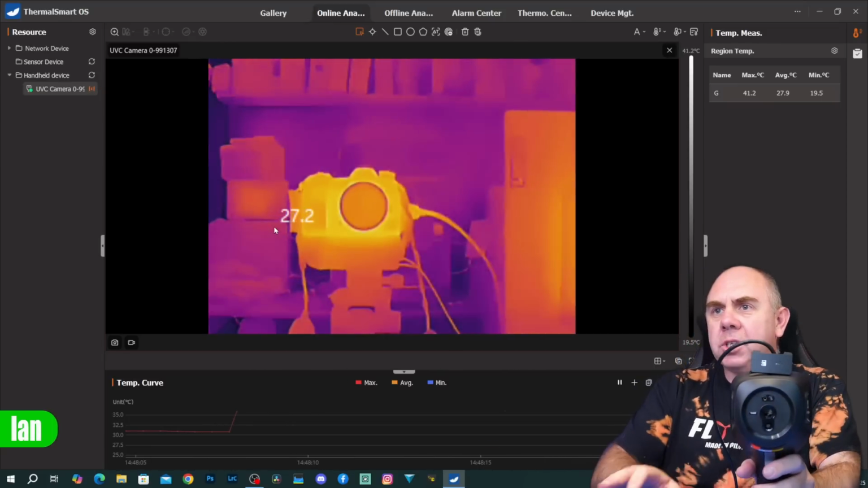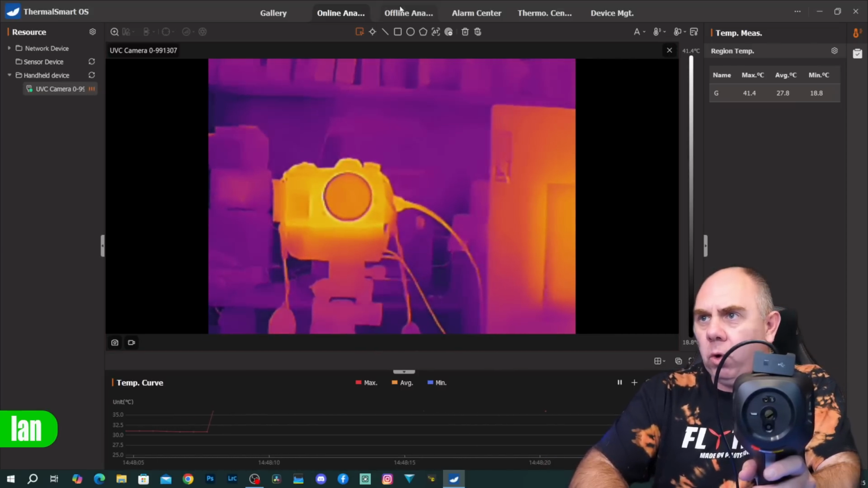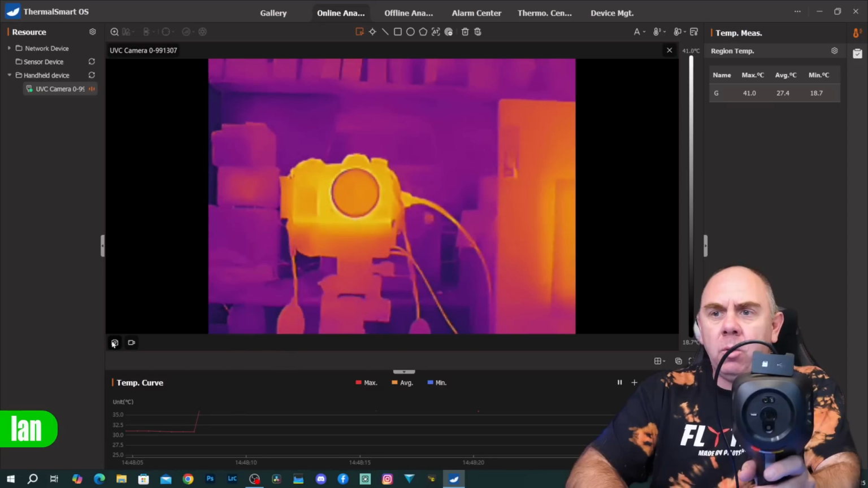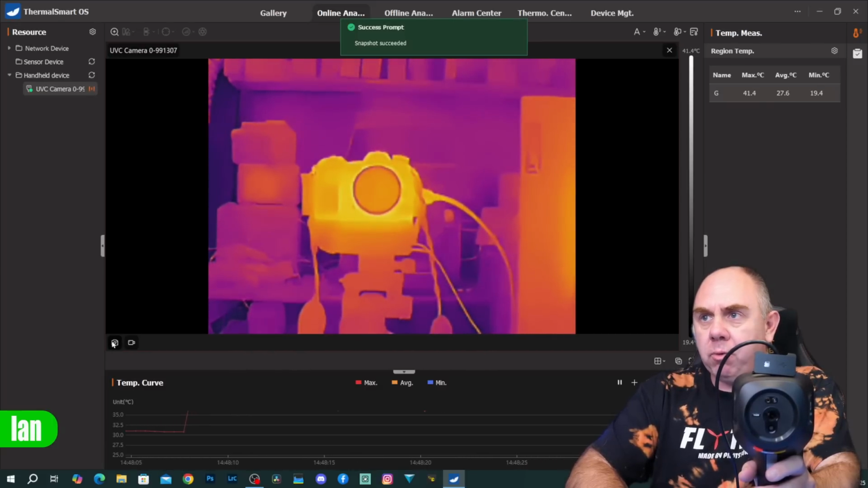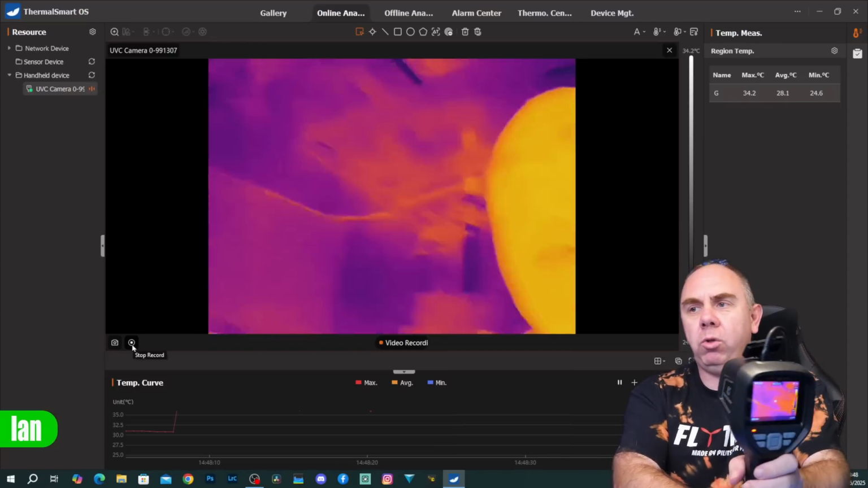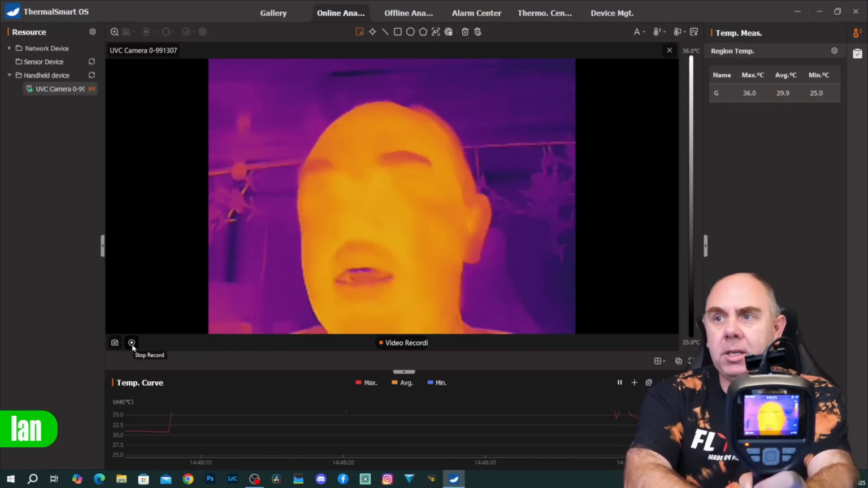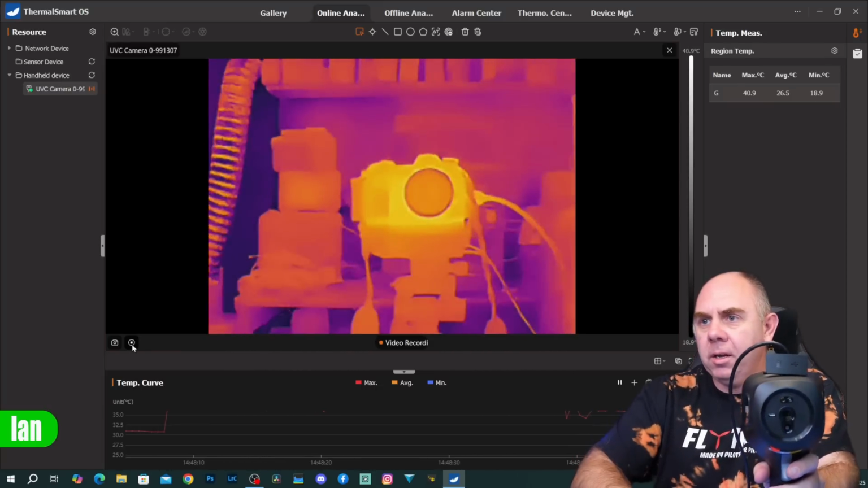And again, what's nice about this is you have full control from within the software. You have all of the data point options, all of the additional features. And then down here, we have the option to take a still image. So if I just do that, we can say screen prompt snapshot recorded, or we can record video. And again, that is going to record this with all of that thermal data included. So you can see that there. And then if I go back to there, you can see that.